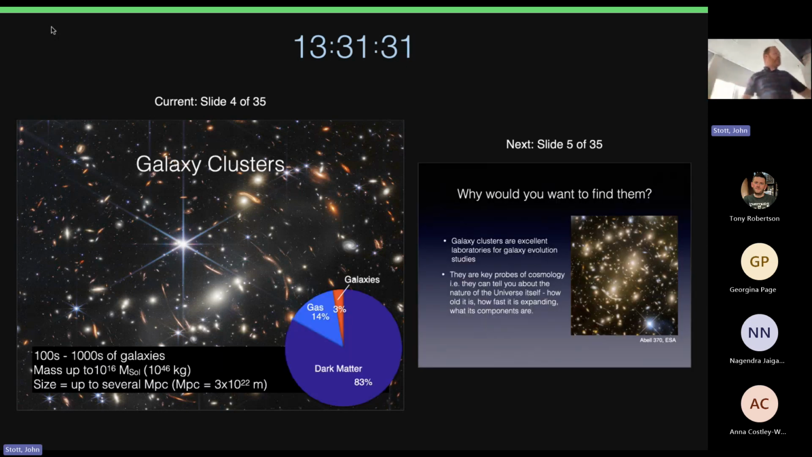So a galaxy cluster is made up of hundreds to thousands of galaxies. They have a mass of up to 10 to the 16 solar masses, so 10 to the 46 kilograms. They have a size of up to several megaparsecs, so that's 3 times 10 to the 22 meters for a megaparsec. And despite being called galaxy clusters, galaxies only make up about 3% of them. Most of the rest of it is hot X-ray emitting gas, and then the majority is dark matter.